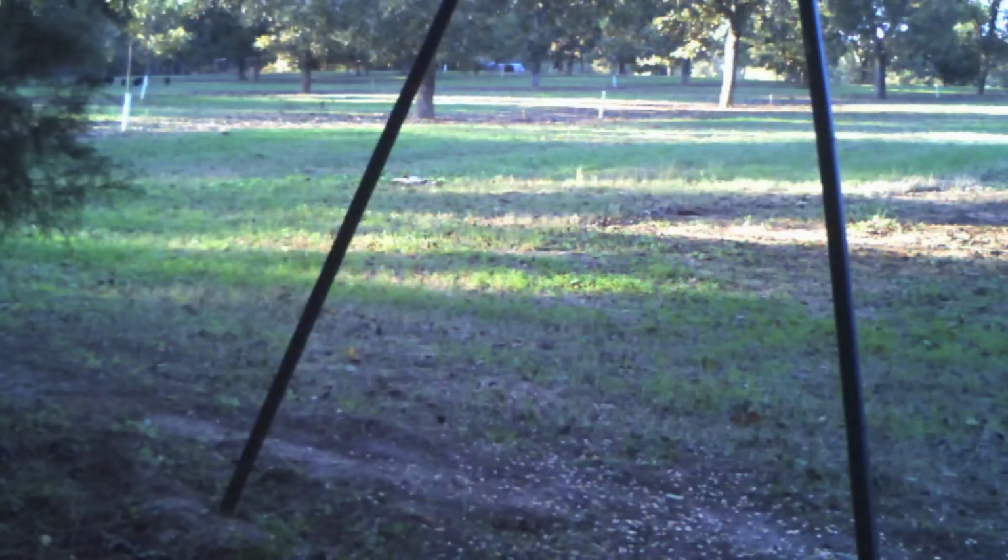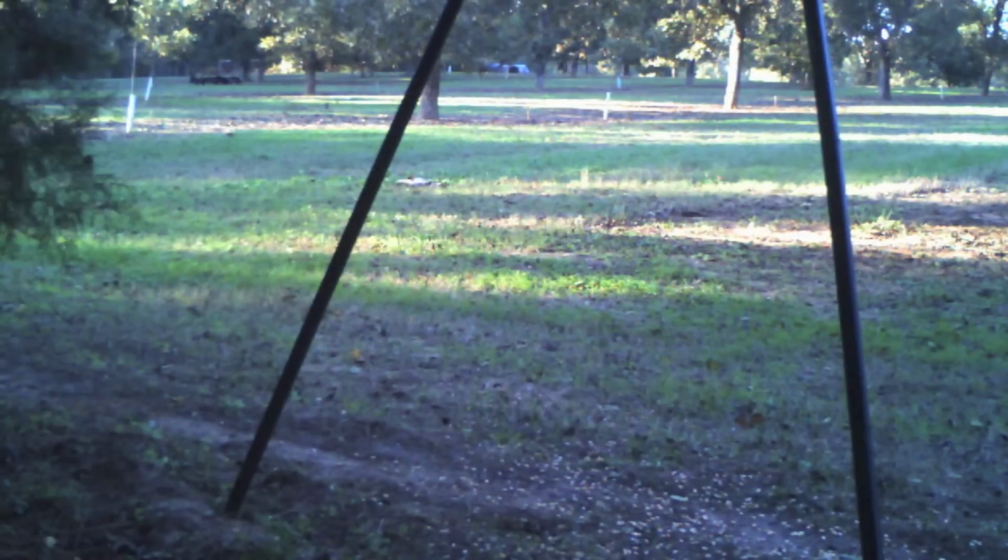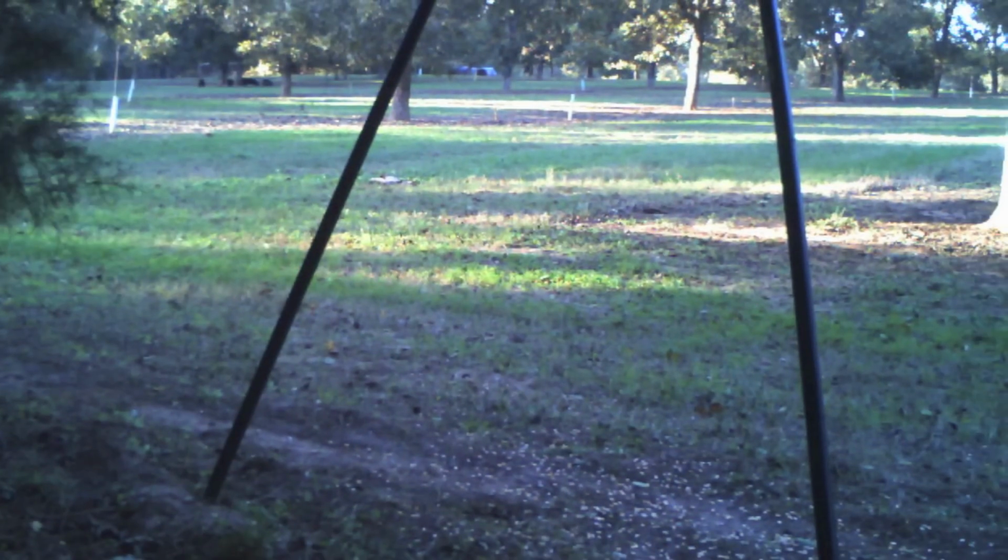Here's some shots from our CuddyView game camera. This is just during daytime. I assure you, the activity at night, especially for wild hogs, is pretty intense.